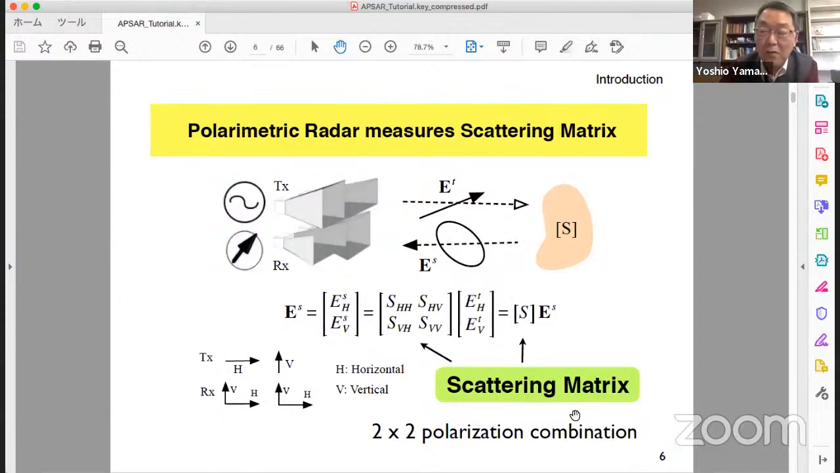In addition to radar sensing, here is polarization. Polarimetric radar is described here. We have transmitter, 2 transmitter, H polarization antenna and V polarization antenna here. Downwards is a reception and receiving antenna.